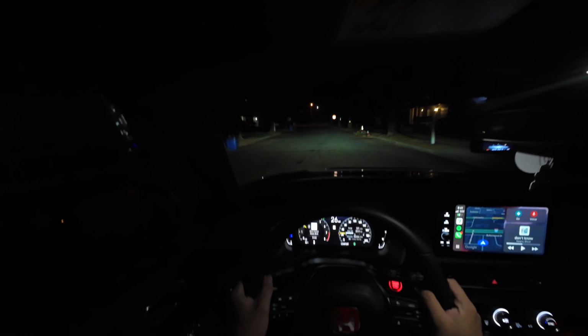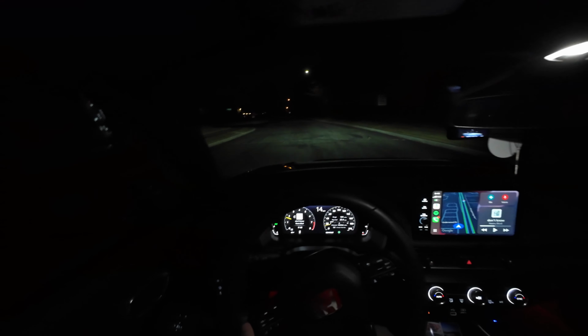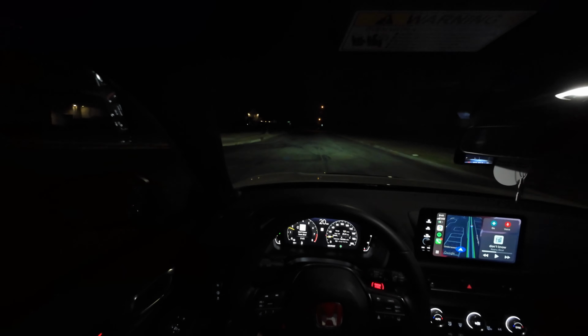I'm going to keep doing content on both my Civic Type R and also my Acura RSX Type S in the near future, especially because the RSX is my time attack car, or soon to be, at least. That's the hope for it anyway.